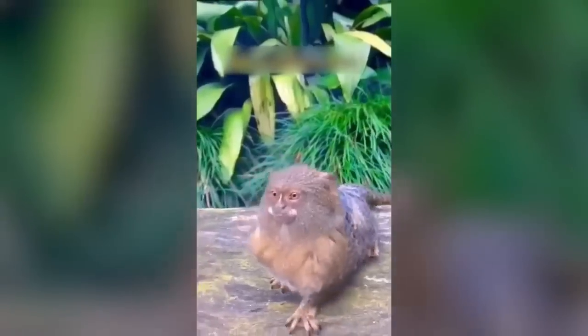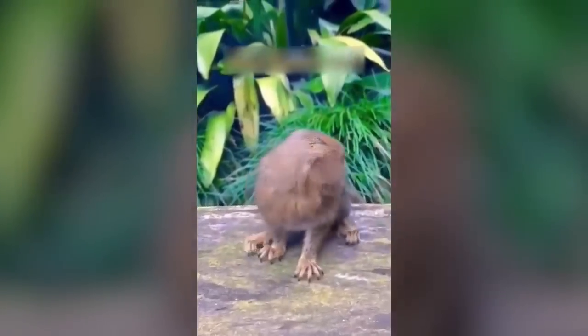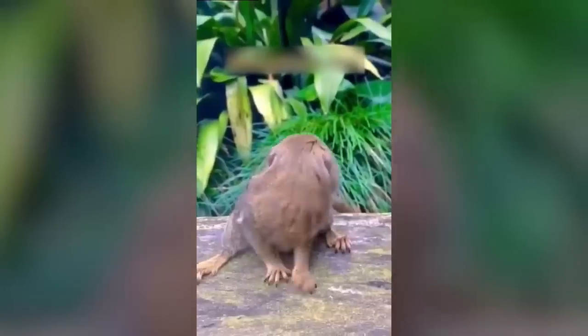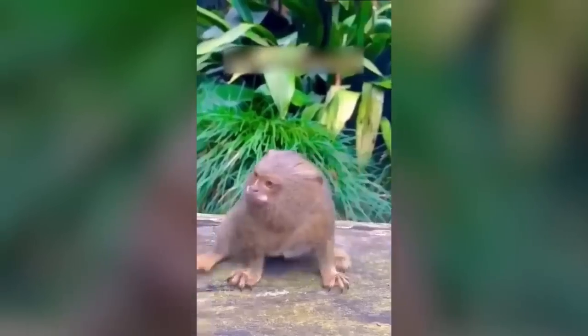It's small like a squirrel, but its face is more like a monkey, you know? A farmer caught it on camera while wandering around the woods, but we're clueless about what it actually is. If any of you have any bright ideas, let us in on the secret, okay?